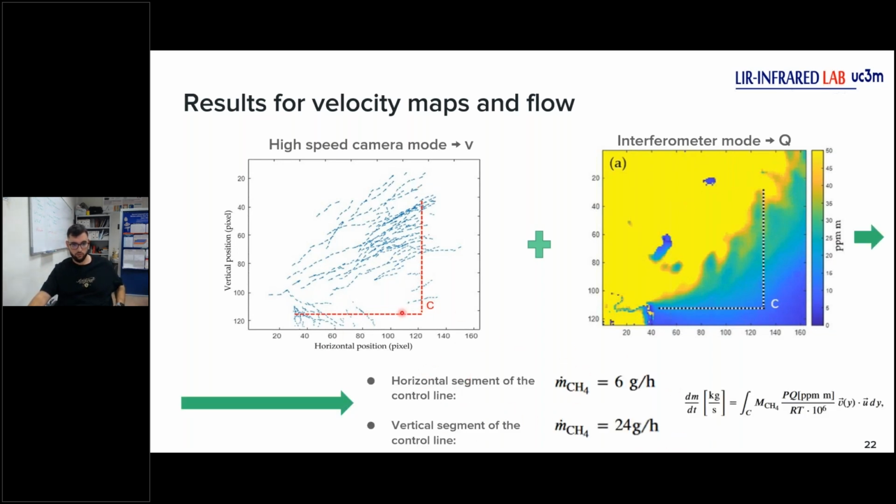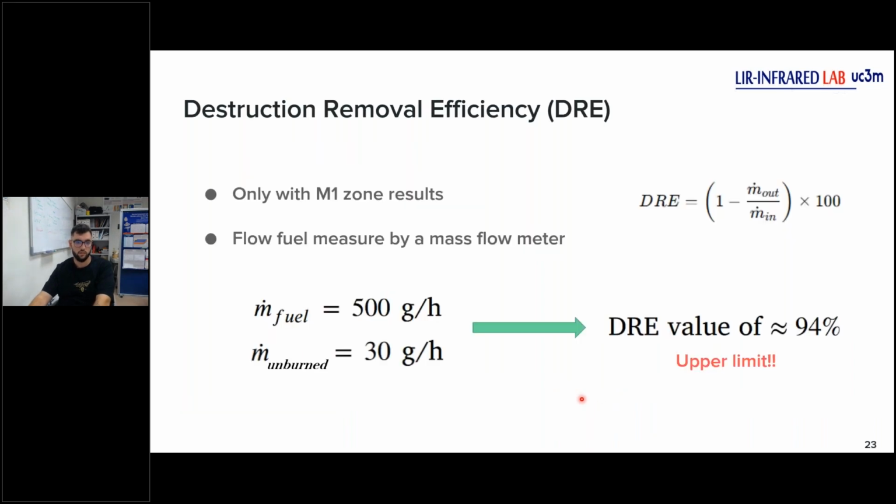We define this control line. We now have a velocity for each point of the control line, and here we have the concentration for each point of the control line, and we get the flow. We use this equation, where we apply several changes using the ideal gas equation to get our units. And we get these values. Now we have a flow for the methane emission.